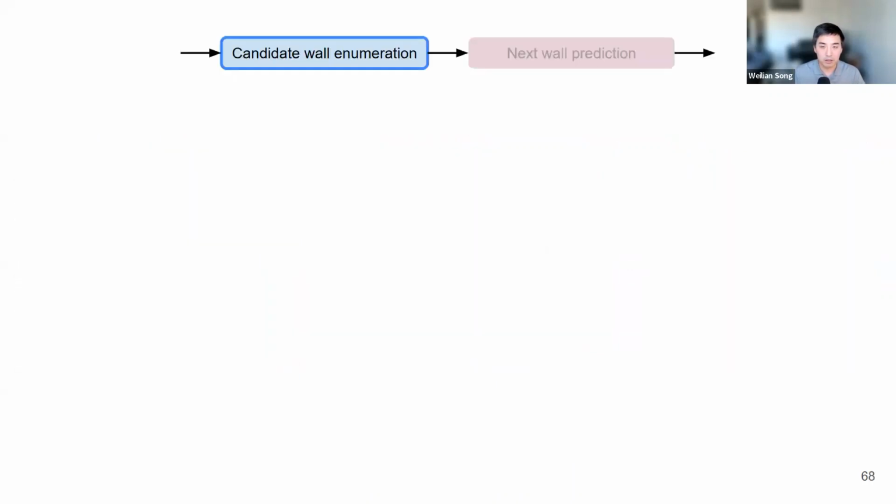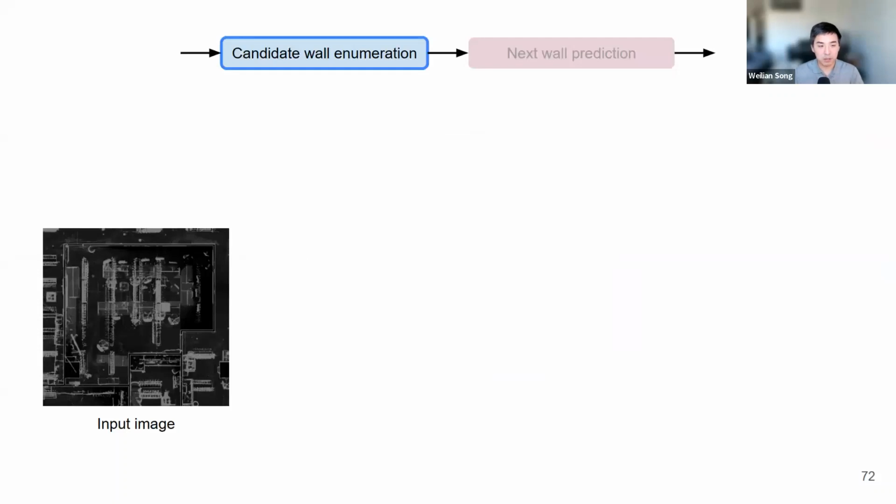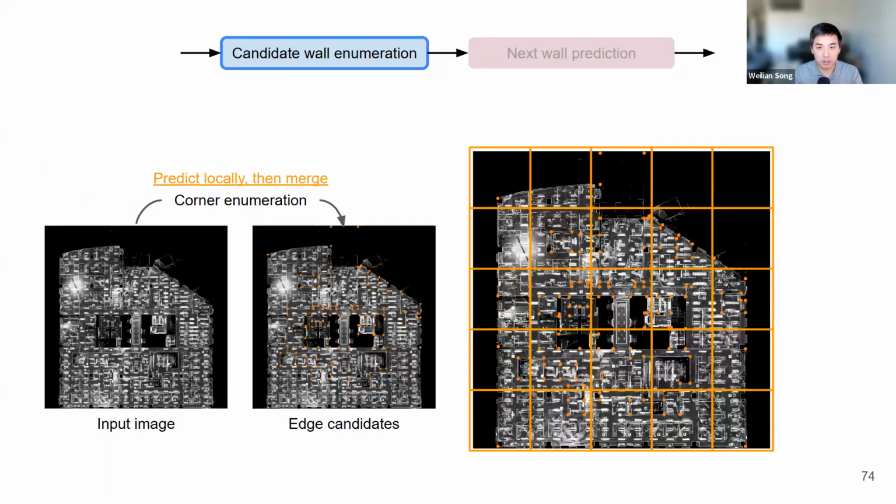If we look at the first module in detail, again, it's inspired by the HEAT architecture. We begin with the 2D point density image, although there is an important note here because we're actually looking at the whole floor. The crop is just for visualization purposes. Otherwise, it's hard to see the details. But for now, let's look at the whole floor. We predict corners, but since the image is much larger, we first predict locally in crops and then merge the predictions together, and we get the global corner map.